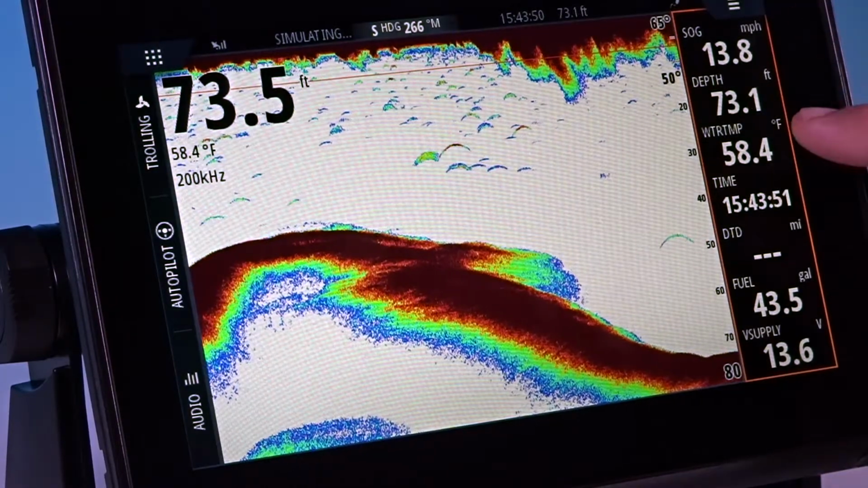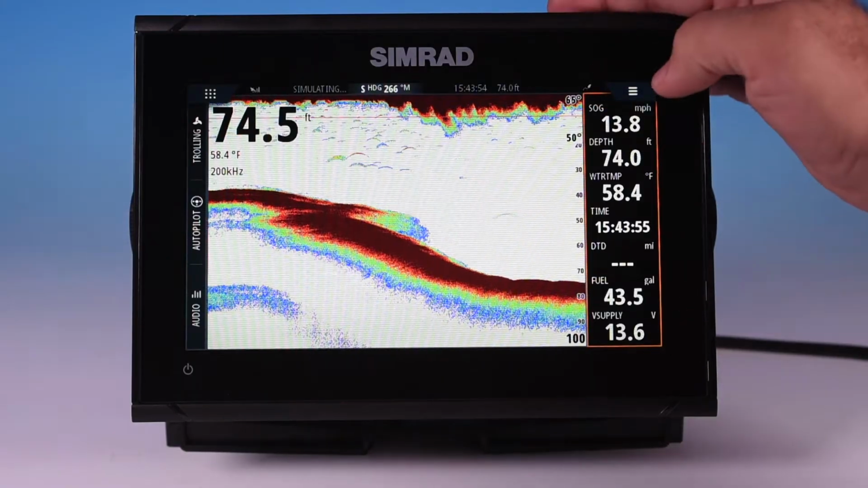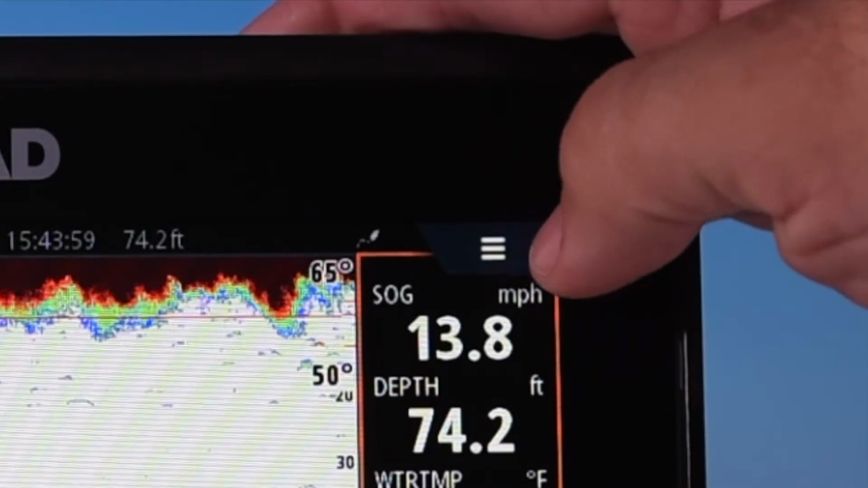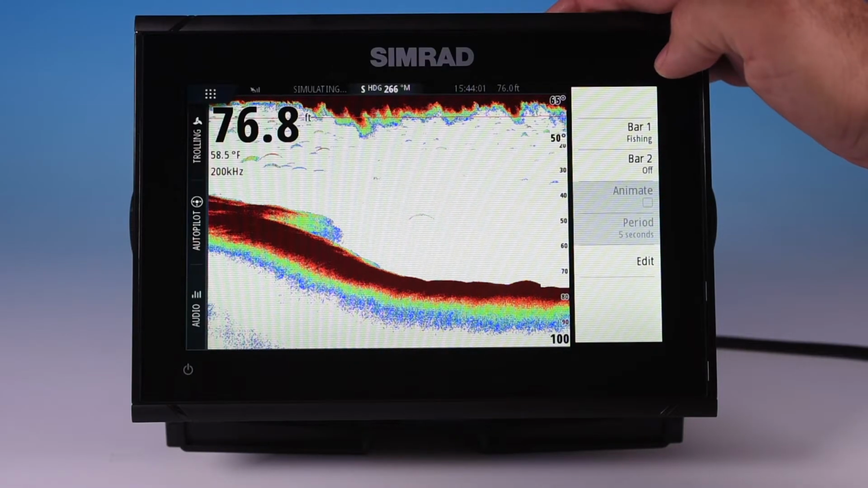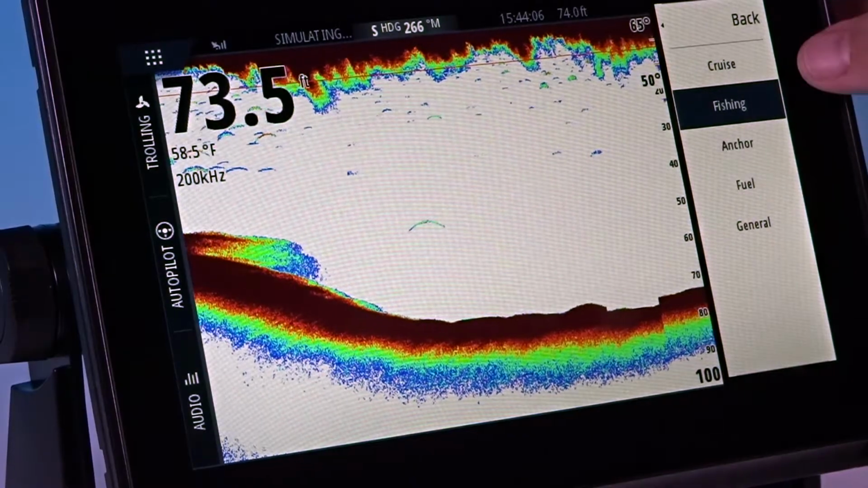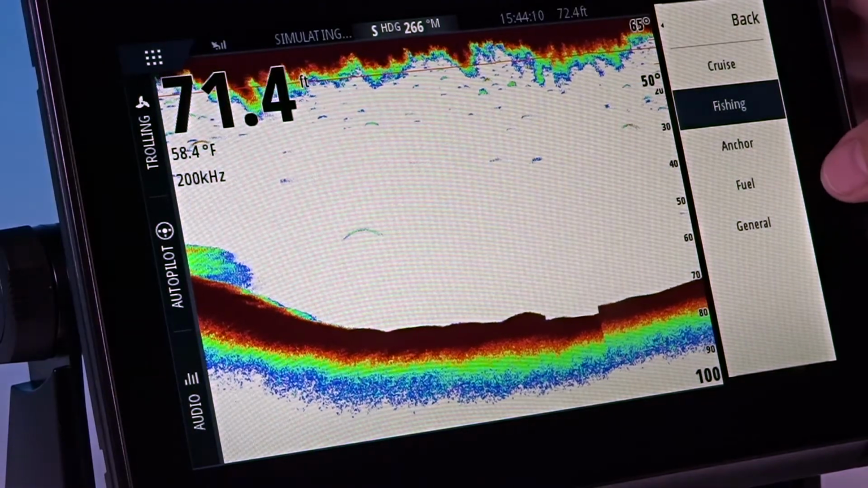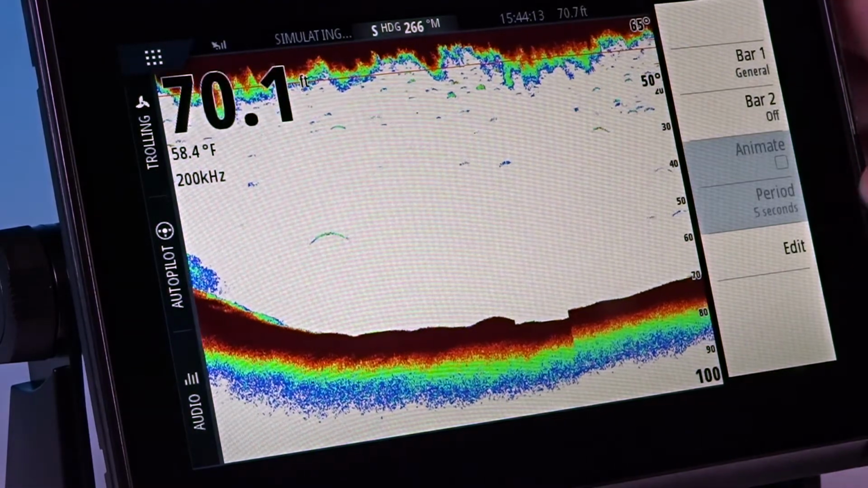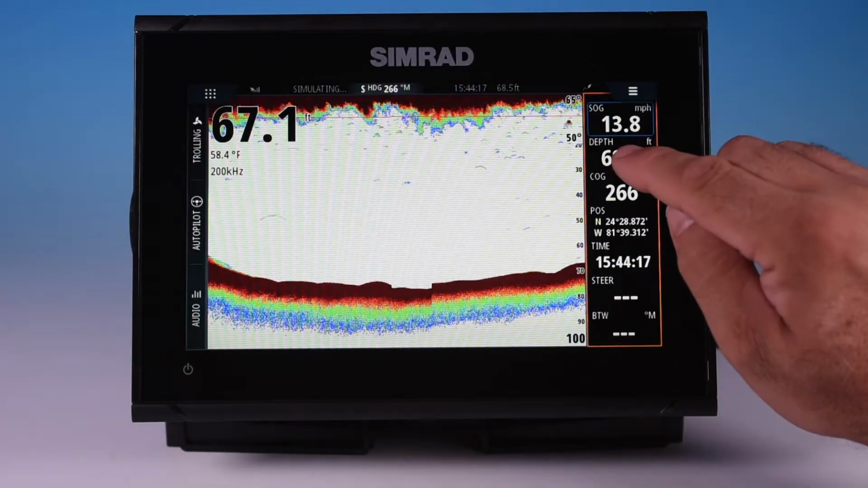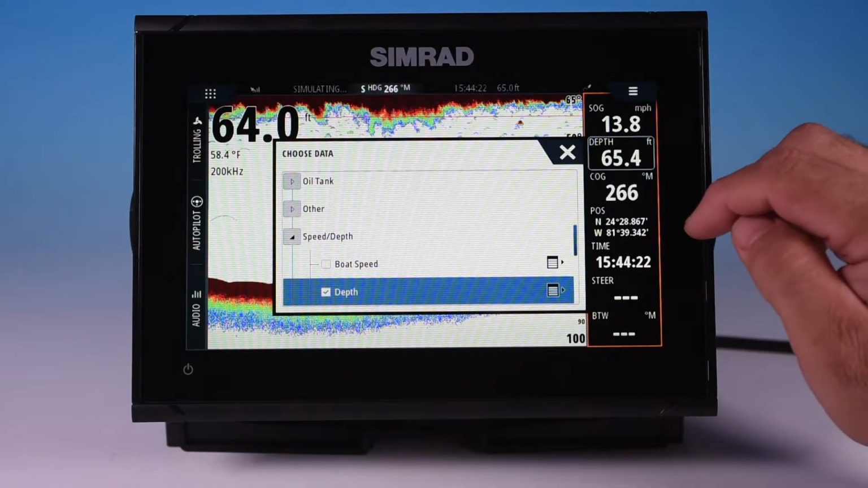Now, if you notice that when I tapped that, the orange barrier came around that, so because that's highlighted, if I were to hit this, this is my menu button up here in the upper right-hand corner. If I hit that, we can change the bar for fishing, cruise, anchor, fuel, general. So if we weren't fishing, if we wanted to have a general bar, and I could edit it at that point, see how each one is highlighting now, you can customize it to show each of the windows that you want.